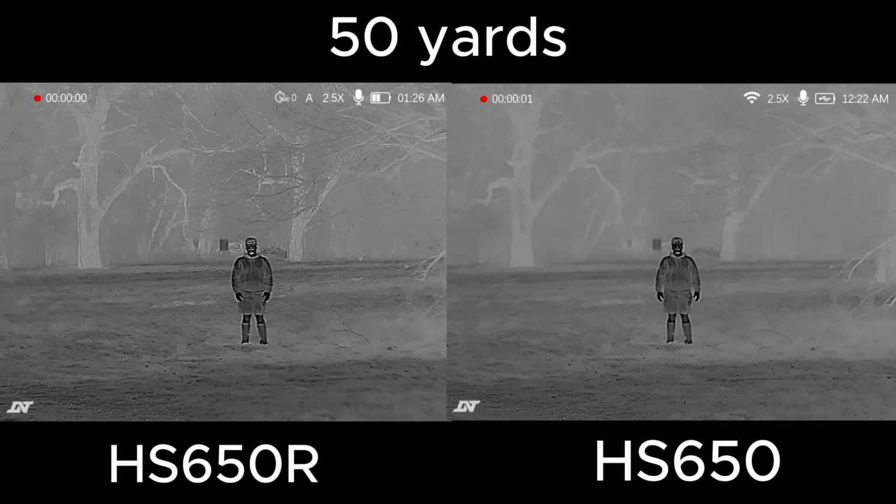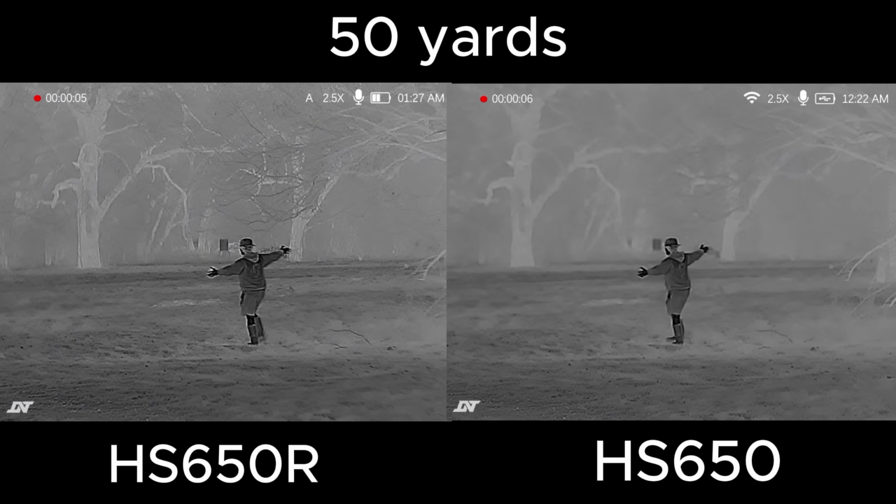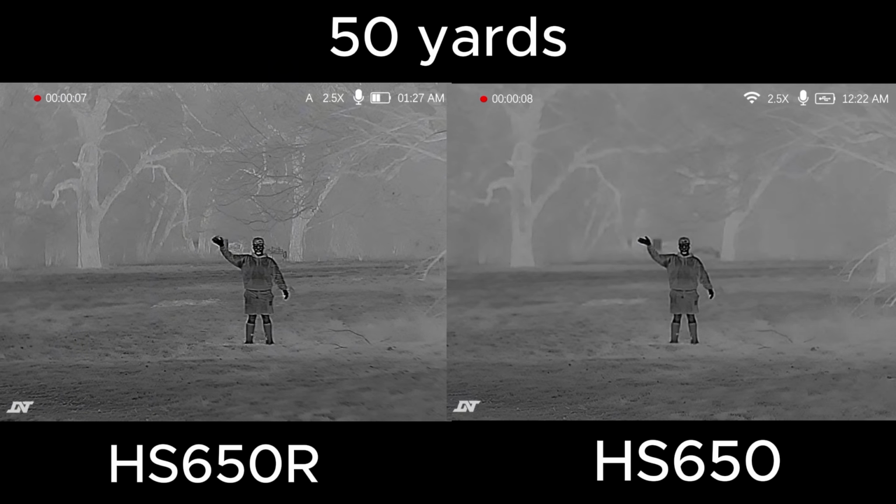All right, guys, so here we have 50 yards. Camera's gonna bounce around and twirl like a pretty princess for a little bit so you guys can see the difference between the two.